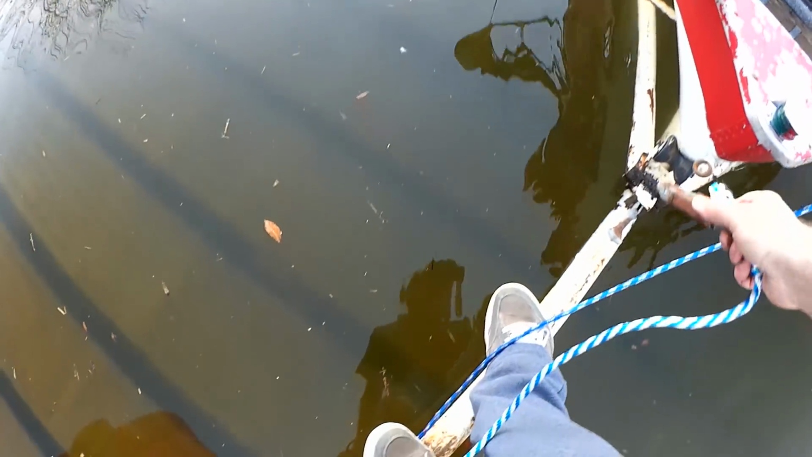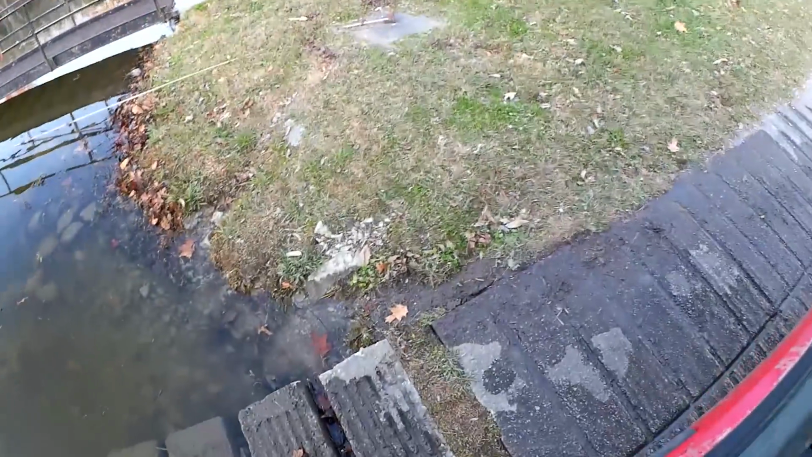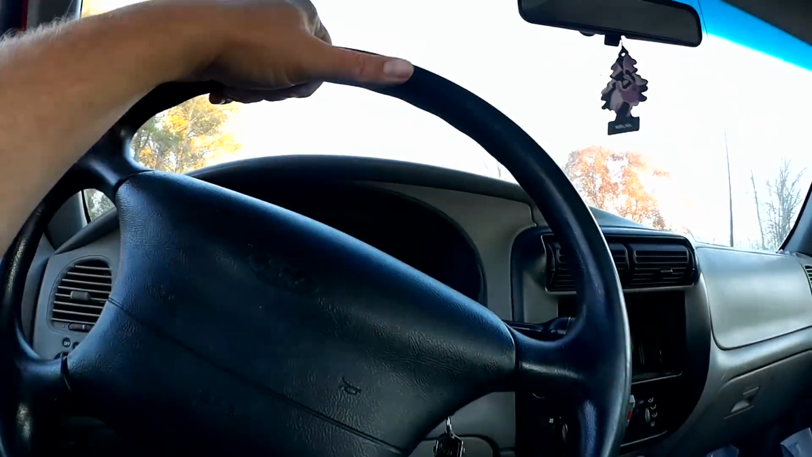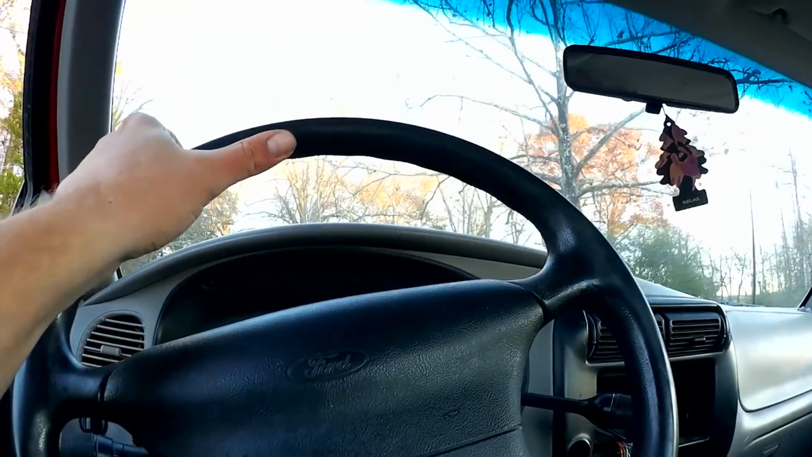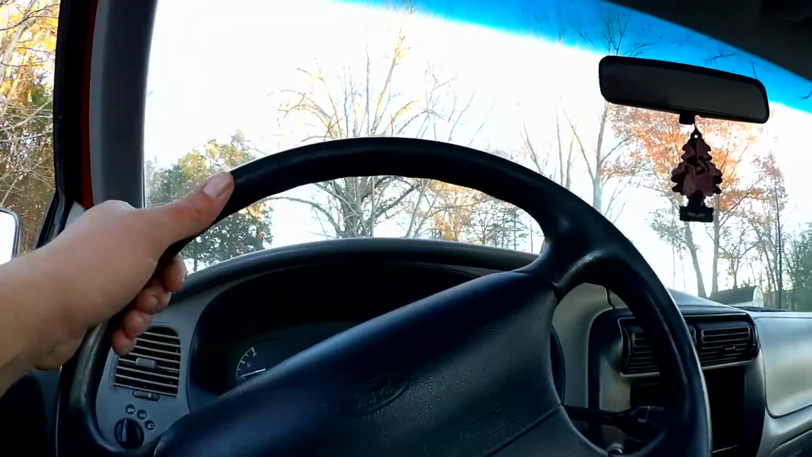Gonna clip it on. We're gonna slowly pull it out and see how straight it is. There we go. So I'm gonna pull it up here and secure it with some tie downs out of the way in case someone else needs to get their boat in.